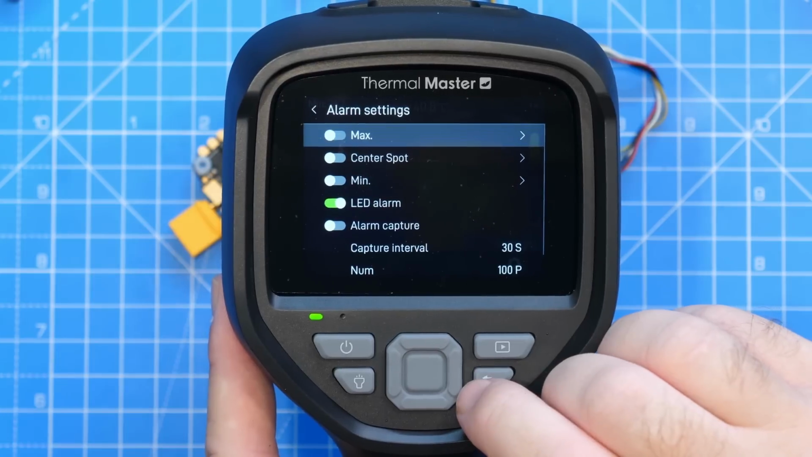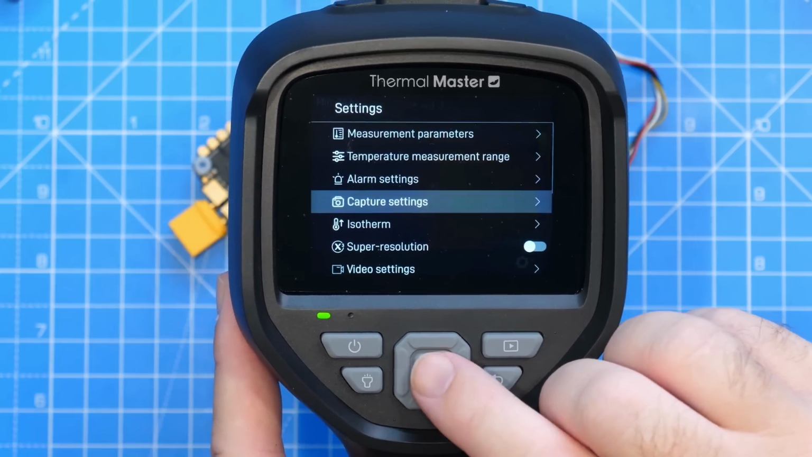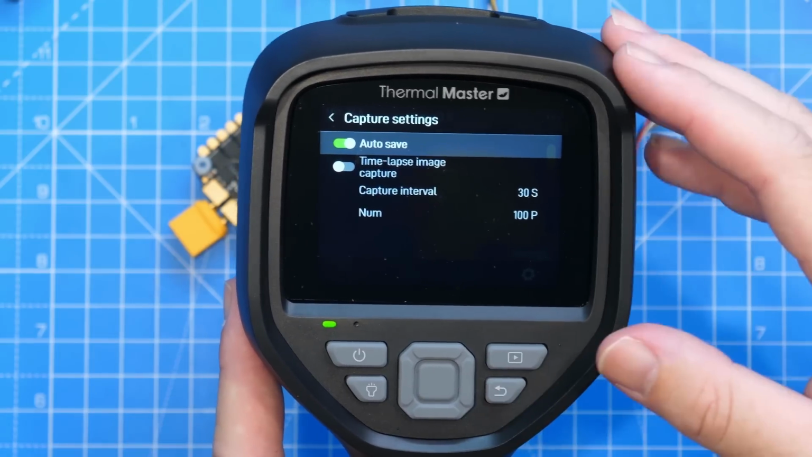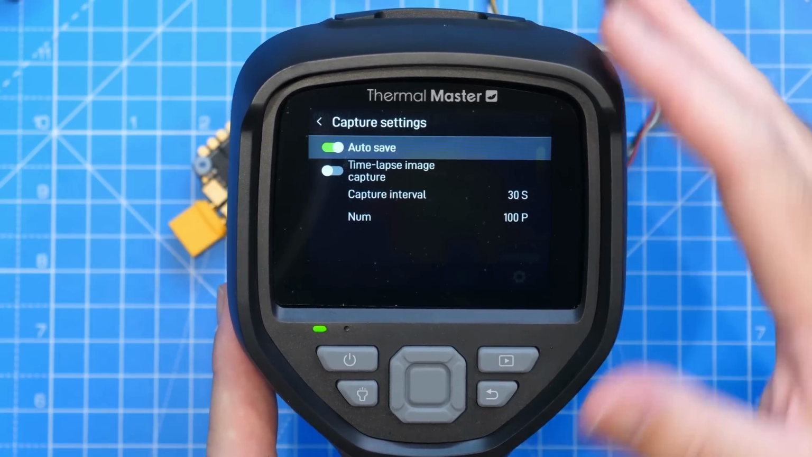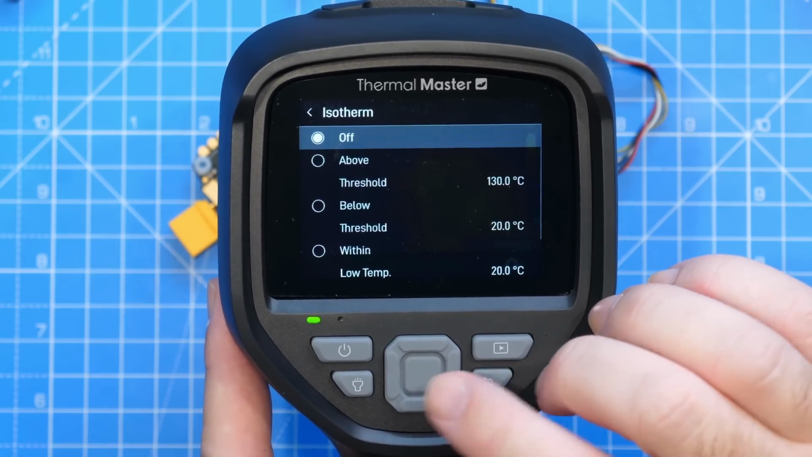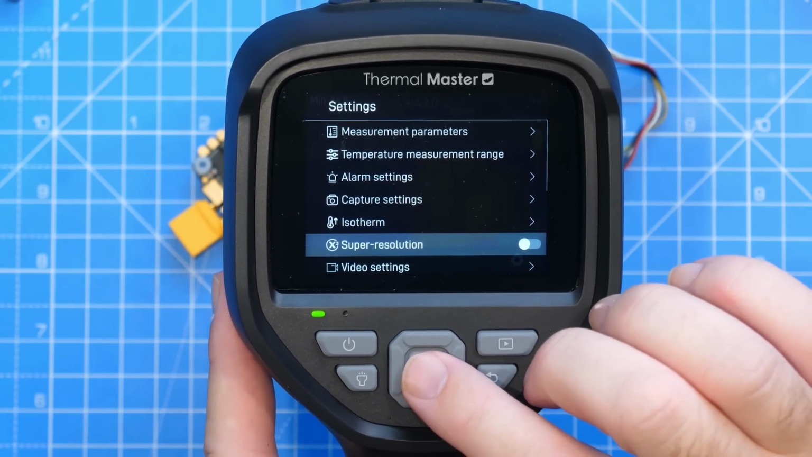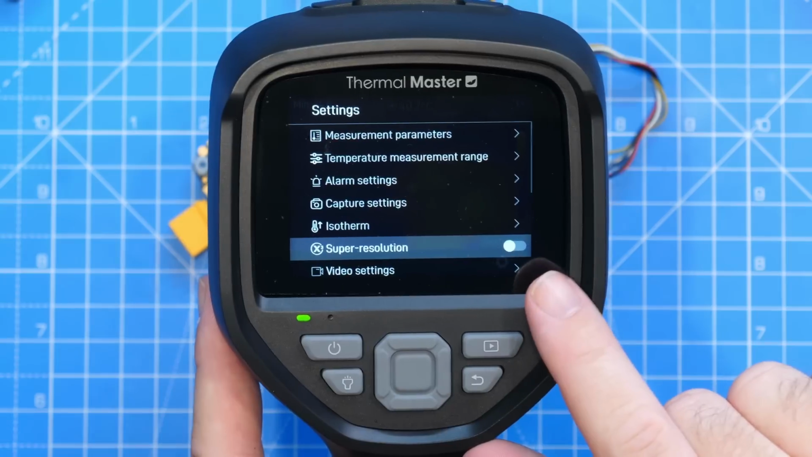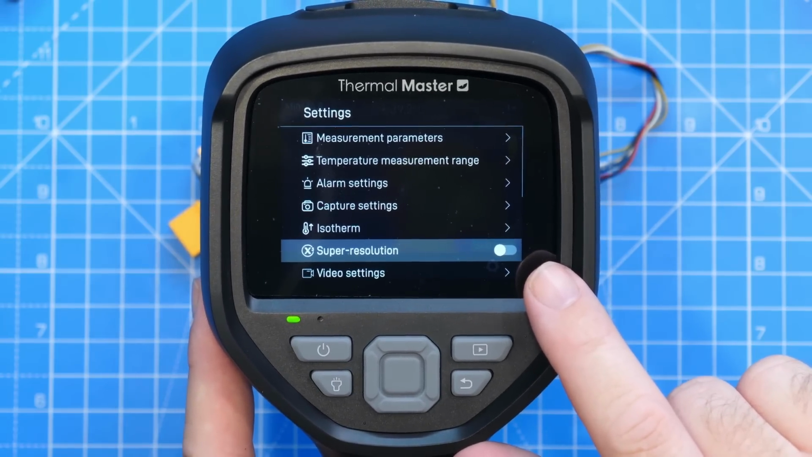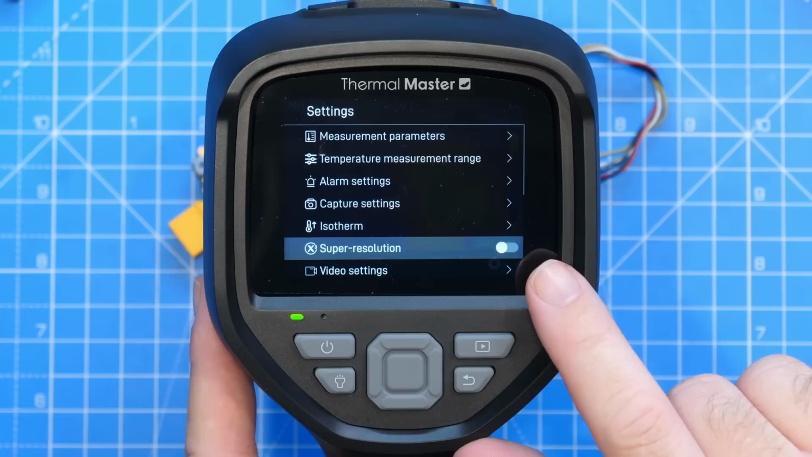We've got alarm settings. We have capture settings for still image capture. This will capture a still image of the thermal image on the built-in SD card. Your isotherm settings are available. Super resolution setting. This is that option that increases the resolution from the 256 native up to 512 by 384.